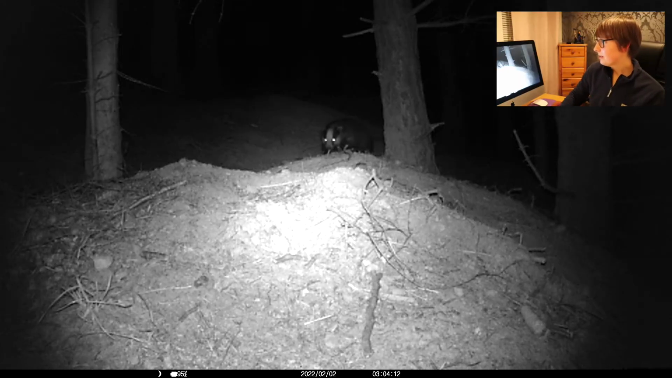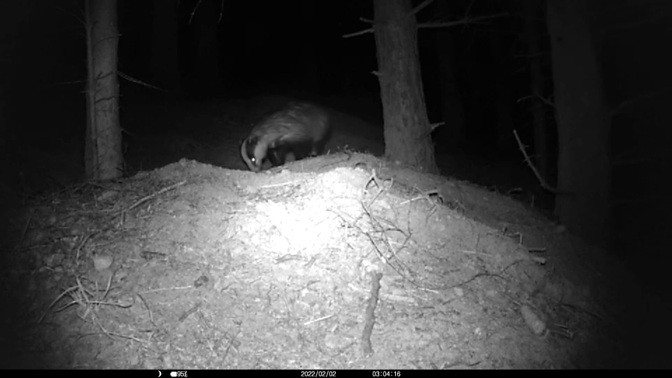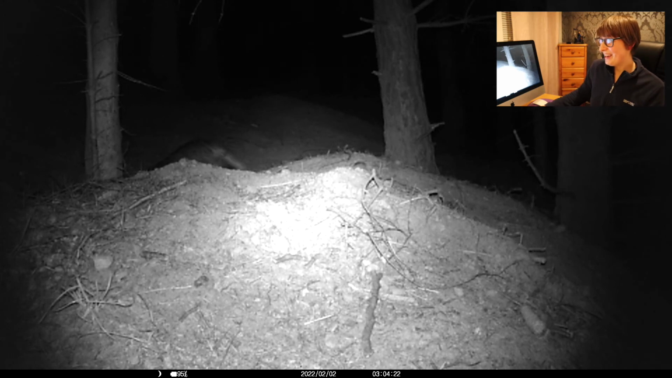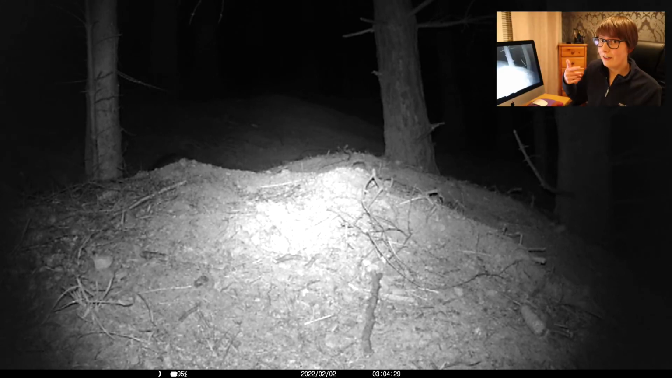Right, so here we are. This is him. This is the first time you'll see him up close. So if you have a look at his ears and this nose snout of his, you might see what I mean. And he's going right into the entrance there. Trying to call her out. And I think she was just staying in there to avoid him. And he just runs off.